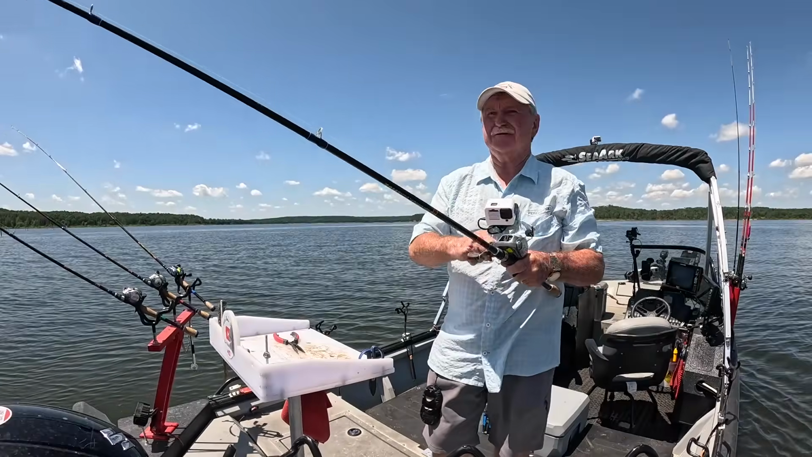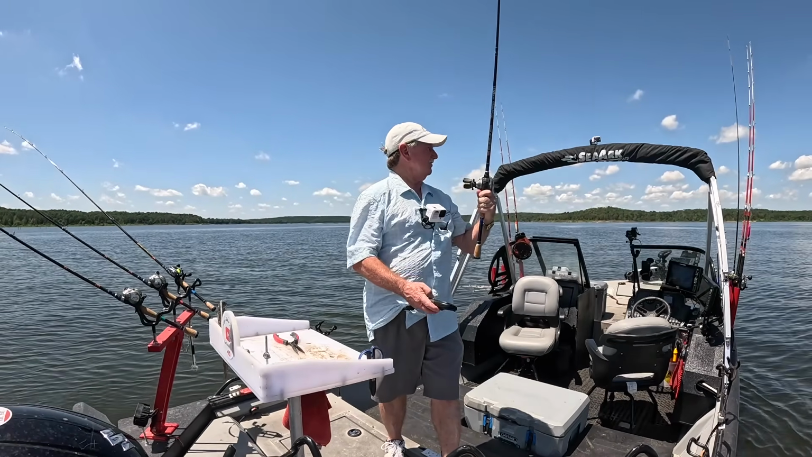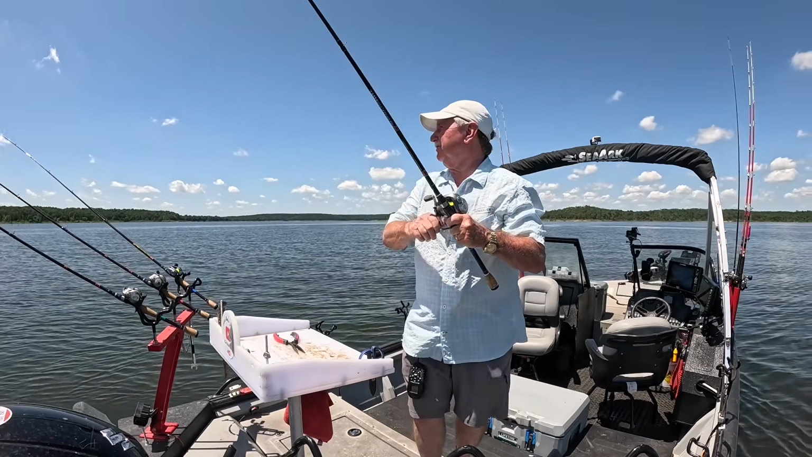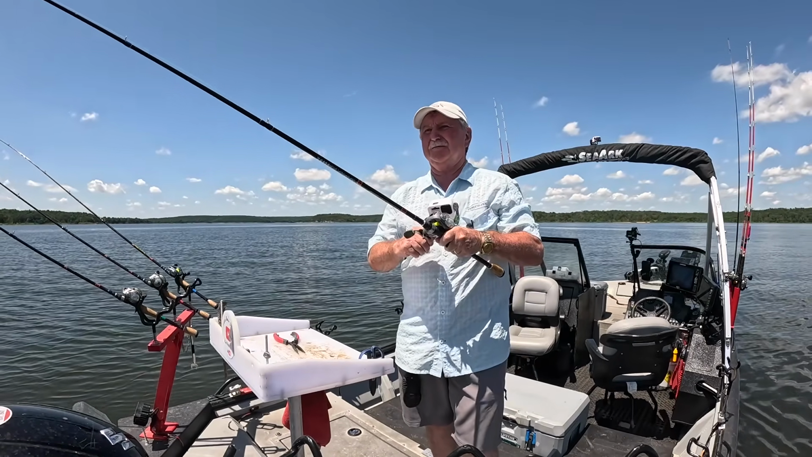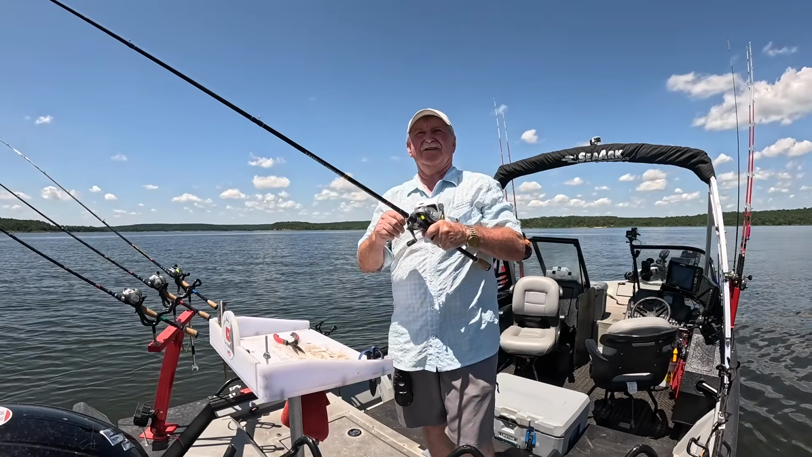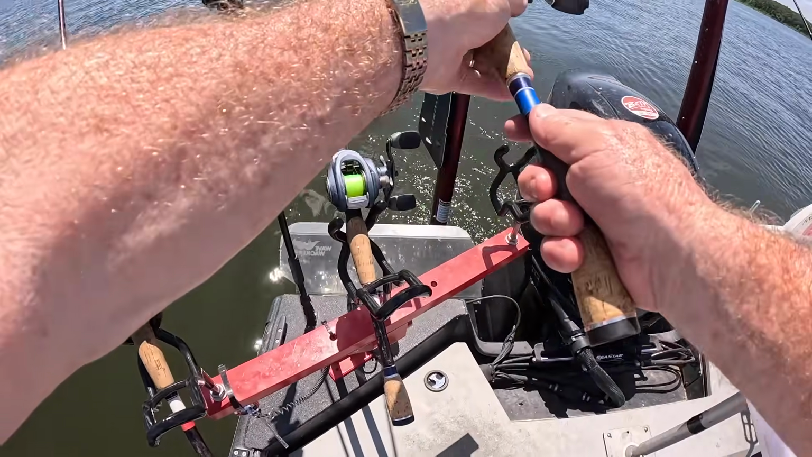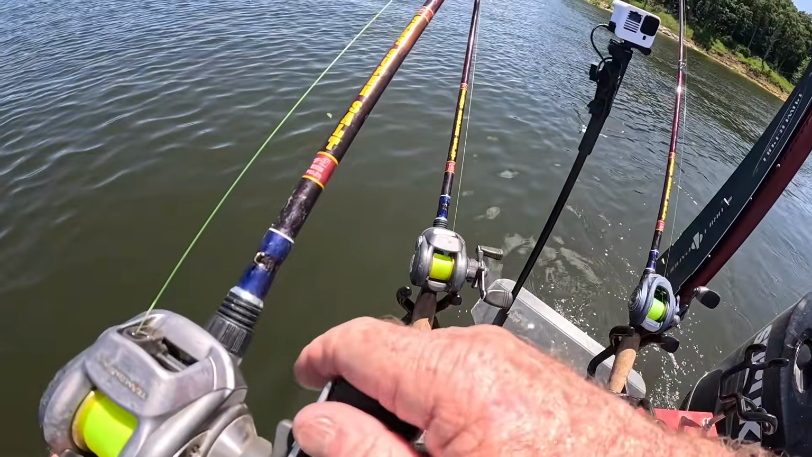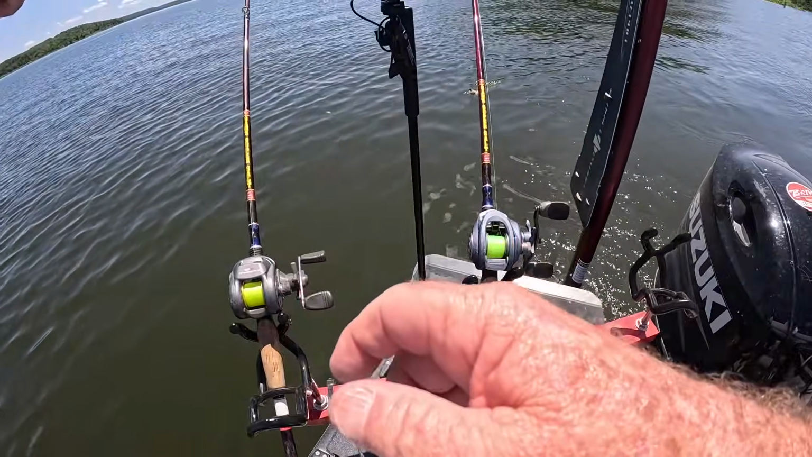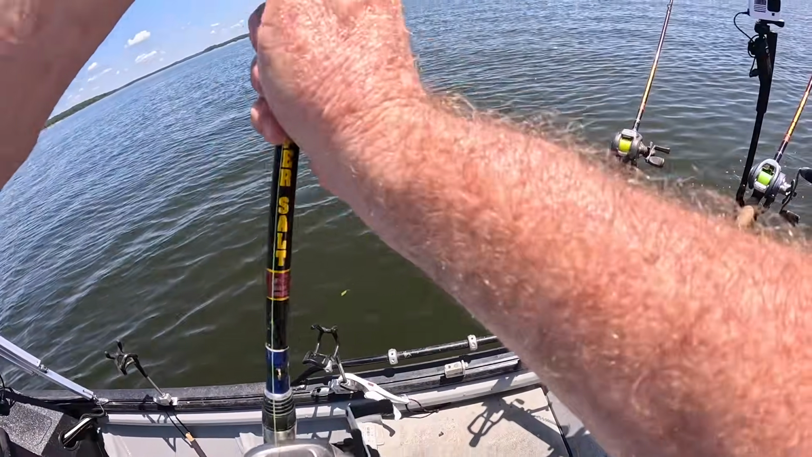Let's turn and just follow the channel instead of going up in this cove. Get back on the ledge. Lip. On the lip. Uh-oh, I got a mess. Over one, under the other. There we go. We figured out the puzzle.